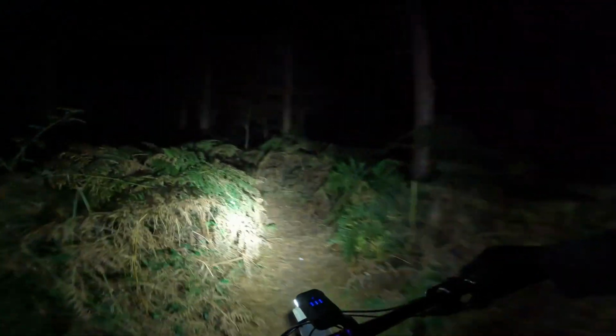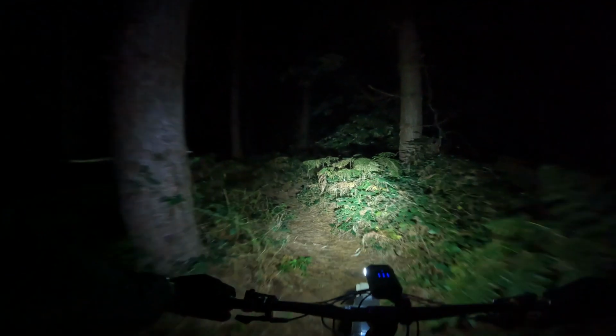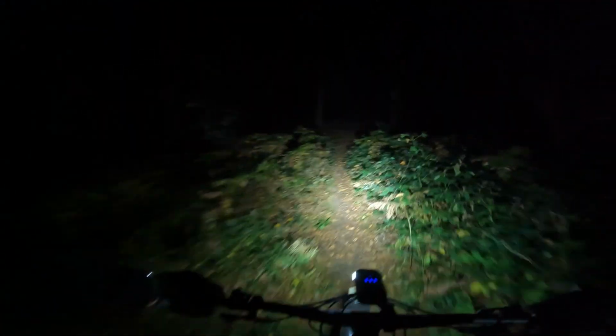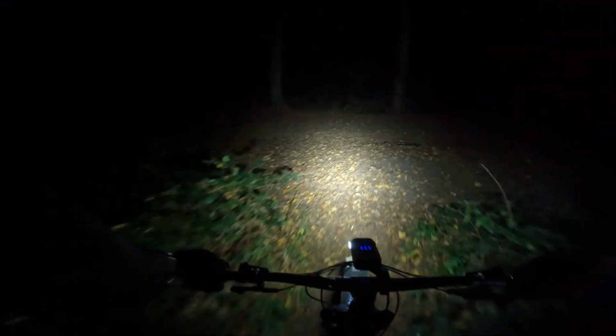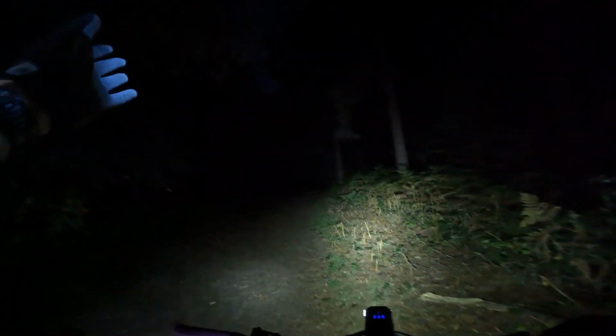I think I took a wrong turn there, but never mind. Oh, logs. And we're out, which seems, yeah. That seemed very different to the last time I did it. I mean, even in the dark, the route was, I don't know, somebody's been playing with it.